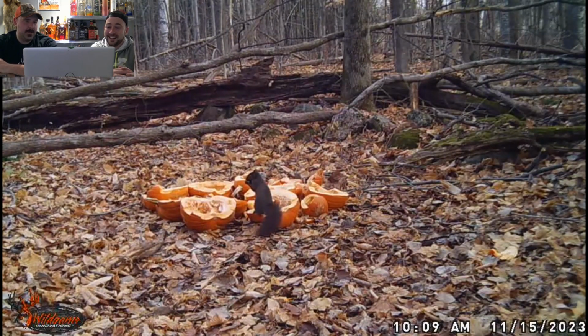Put a little watering hole next to it. They would have gone back and forth. Look at him. He's actually eating the seeds. We'll go on to the next because screw these squirrels. We can't even shoot them.